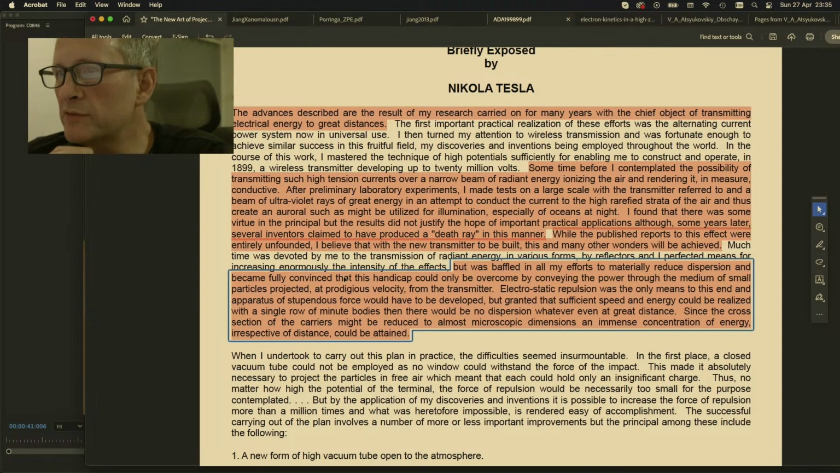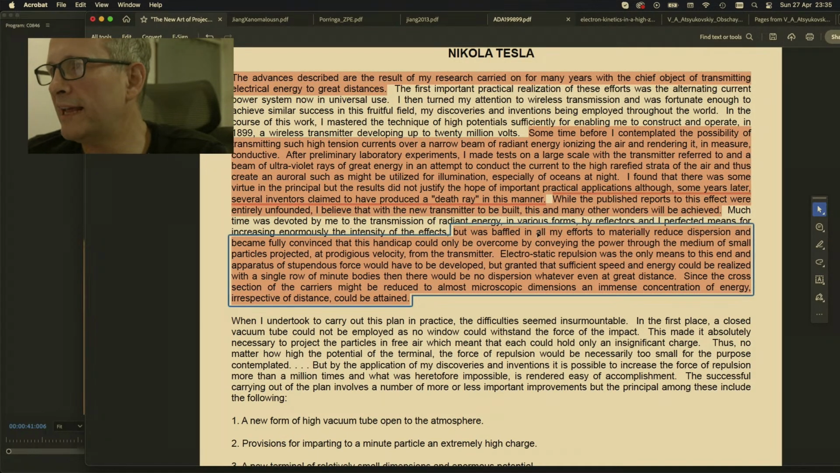Much time was devoted by me to the transmission of radiant energy in various forms by reflectors, and I perfected means for increasing enormously the intensity of the effects, but was baffled in all my efforts to materially reduce dispersion and became fully convinced that this handicap could only be overcome by conveying the power through the medium of small particles projected at prodigious velocity from the transmitter.